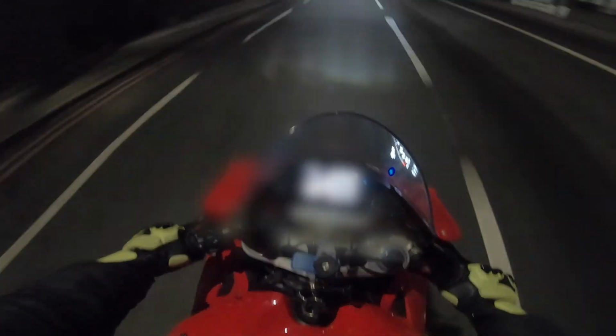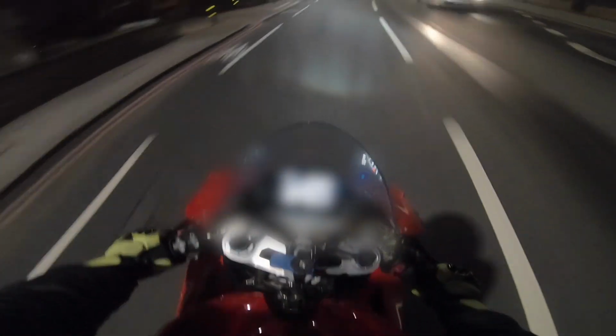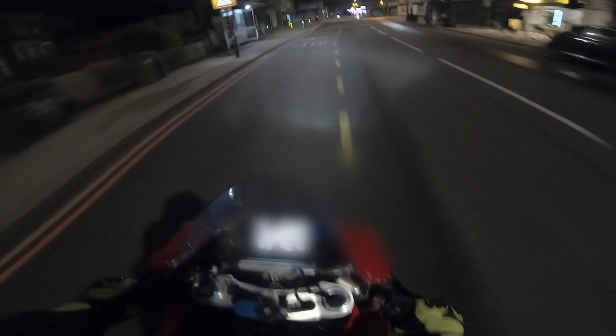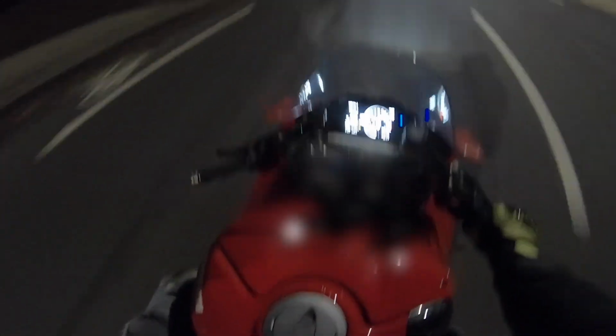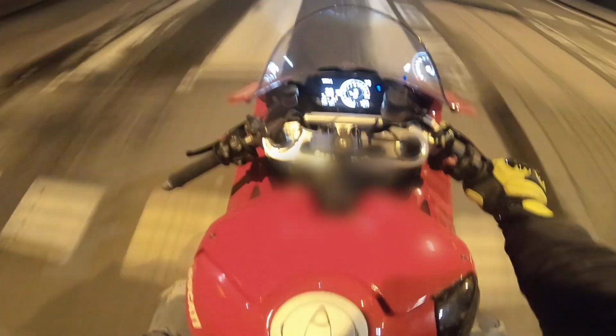I'm sure there's people. I know Rent Tune has a good tune, from what I've heard. But I don't know of any in the UK, apart from getting an up map. So I wonder if anyone can do this ECU nicely and extract a lot of power out of this nasty engine. Man, this bike's performance here is filthy. Jeez. Super quick.